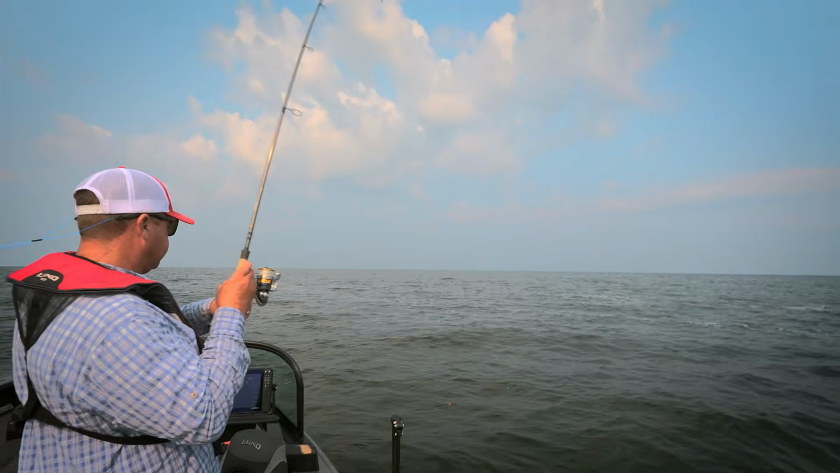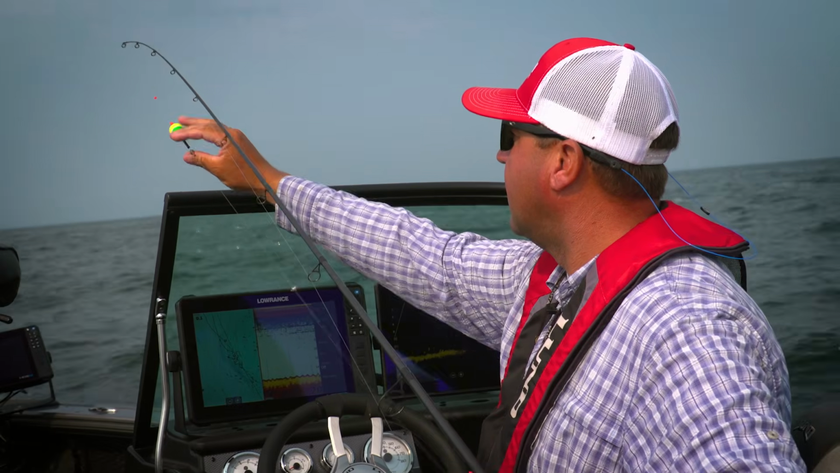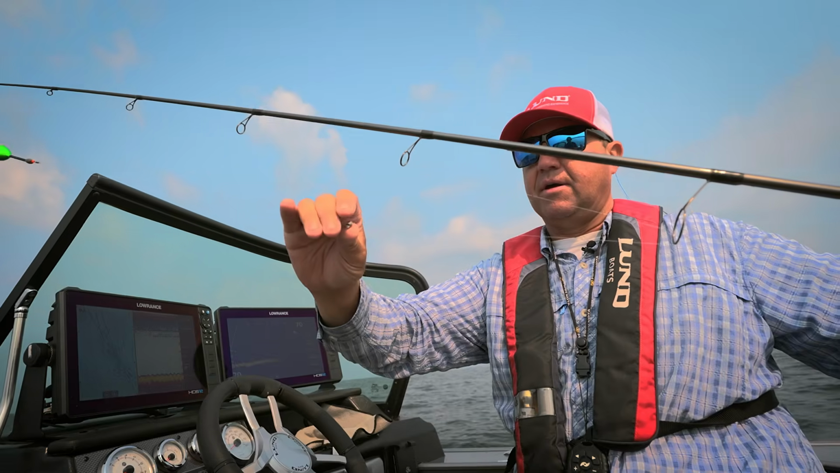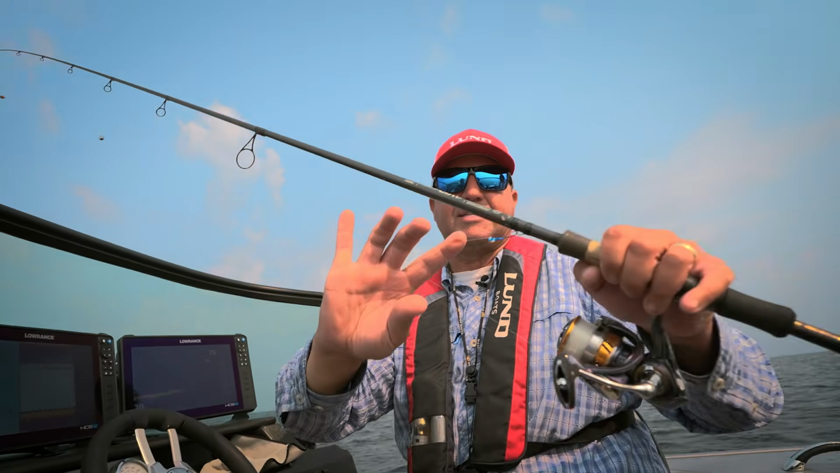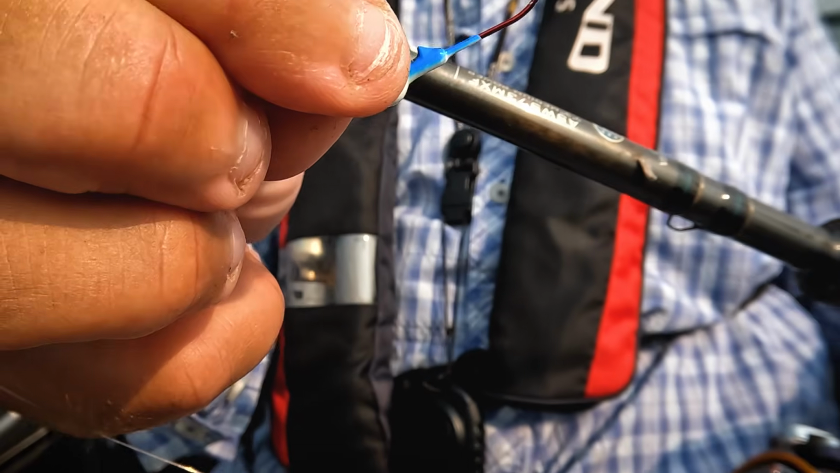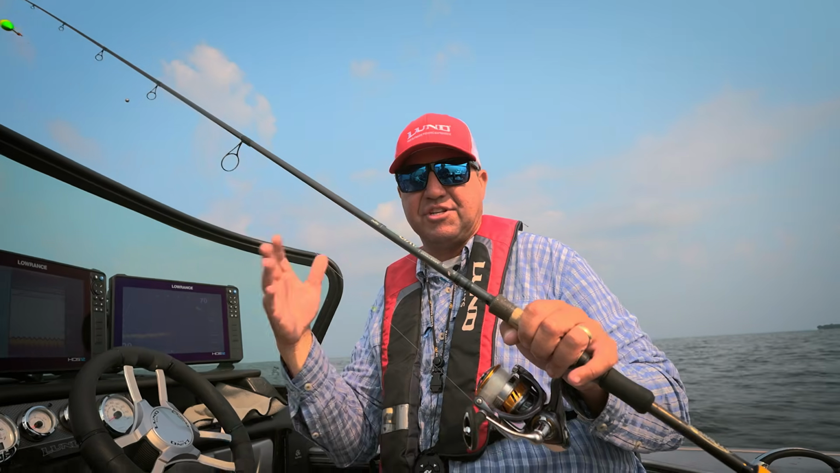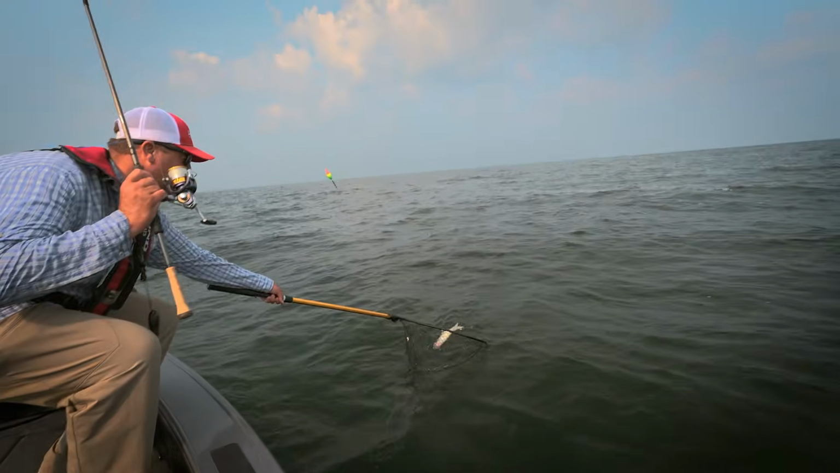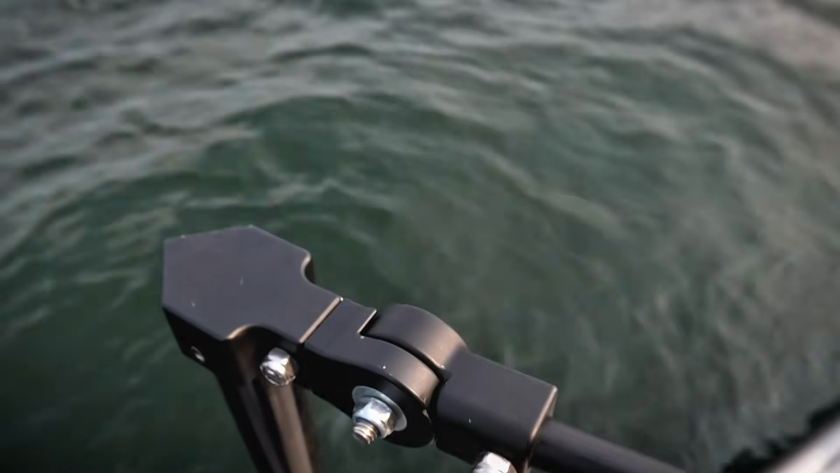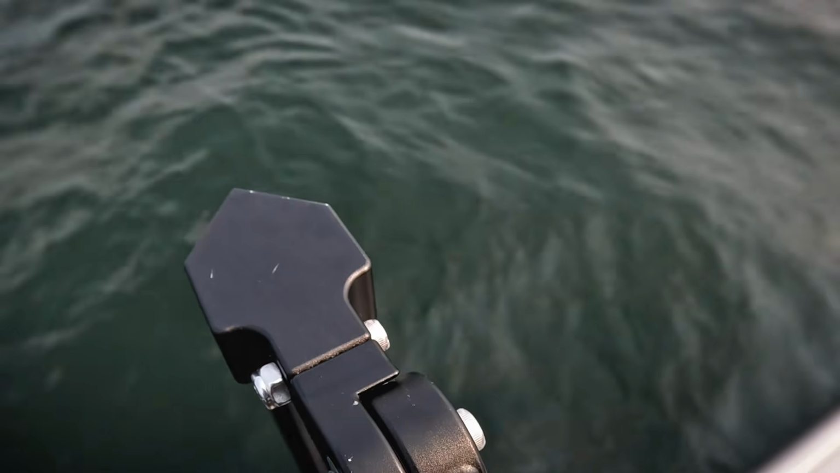My presentation's pretty simple. I've got a slip bobber, a small little egg sinker, a swivel, a split shot, and then a 1/16 ounce jig. I can swap this 1/16 ounce jig out sometimes for just a plain hook with a leech if the fish get really finicky. But it's nice to have a cork on hand, especially when the fish are moving, or if you want to get good at your distances. I've always got that rigged up.